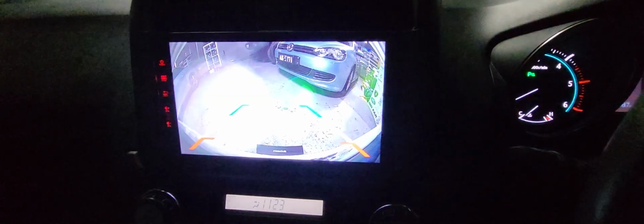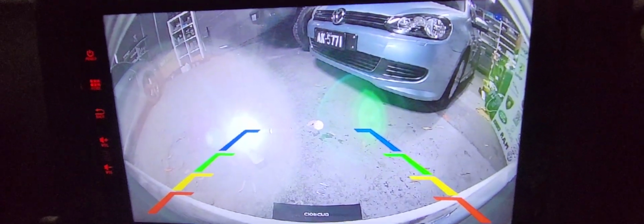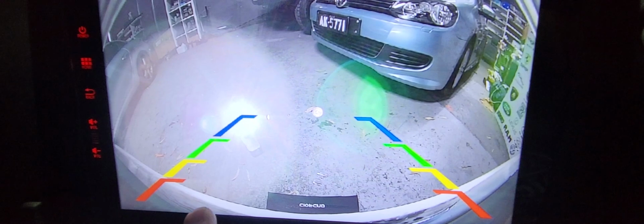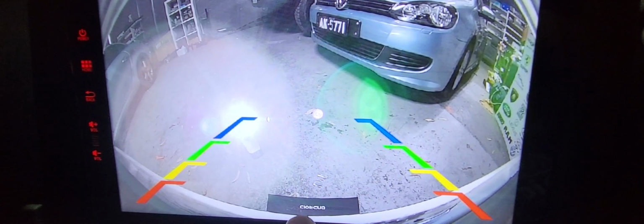Now, when you move the gear stick, it will show up the front camera, which in this case is showing a bit of a different style here. The front camera can be turned on on demand. That is the front bumper of the camera, and there's one object here, black, and you can see this is a black box, and this is the torch.